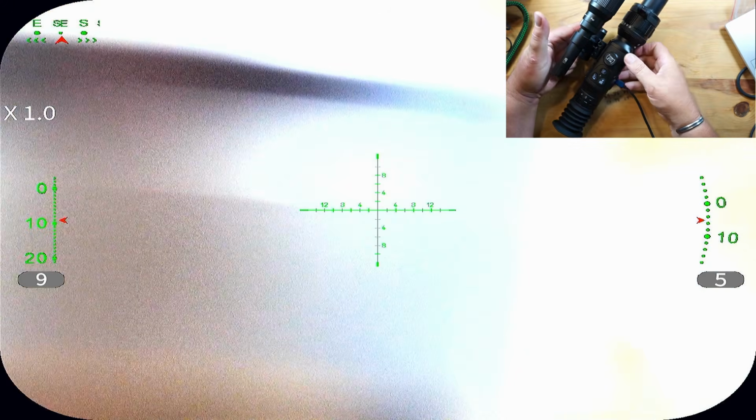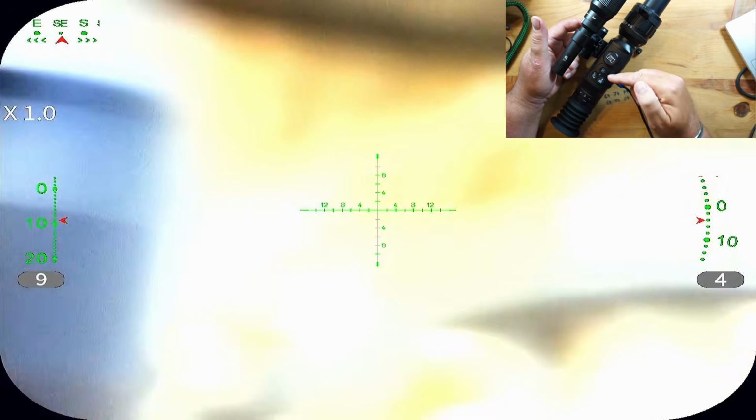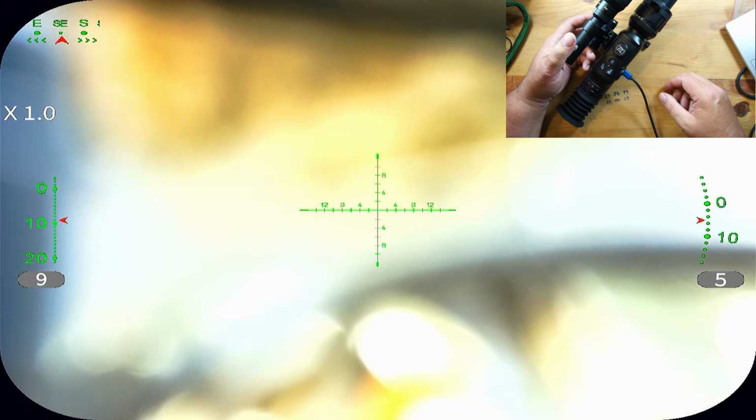So yeah, I'm going to get it fitted on a rifle, and we'll have a bit of a look through it, and I'll save some footage on the SD card and we'll have a look at that as well. This is just capture off the HDMI, so let's get it all mounted up.